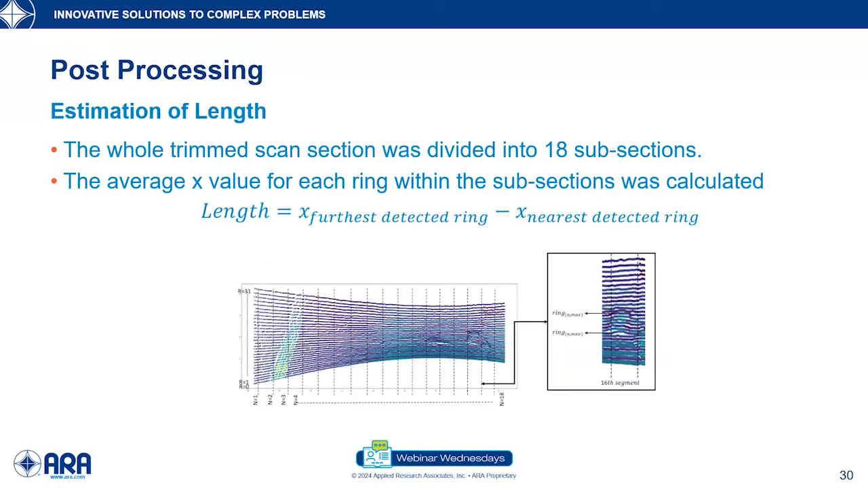The estimation of length was a little bit trickier for the pothole. In this case, to obtain the length of the pothole, we first divided the whole scan into 18 subsections, and once we divided it into the 18 subsections, we calculated the average X value of each ring within each subsection. And finally, we obtained the length by subtracting the average X value of the nearest detected ring from the average X value of the farthest detected ring.